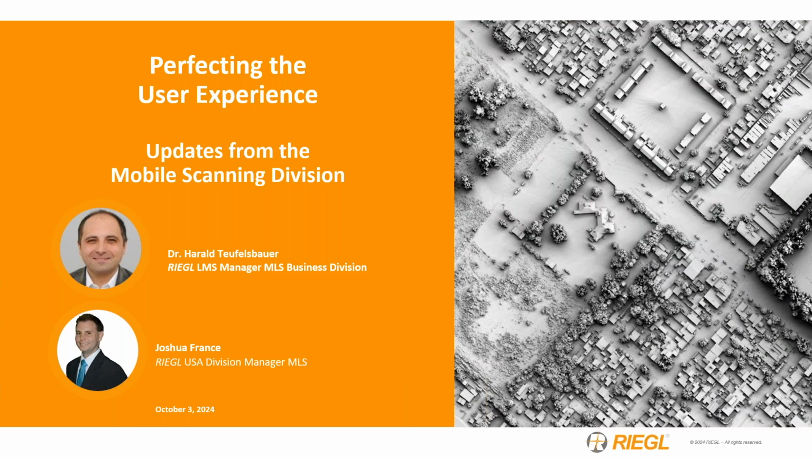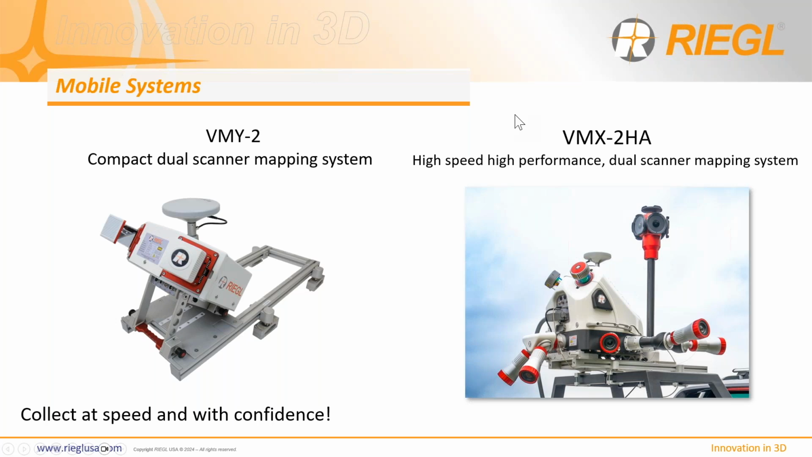So let's get started. So just a quick showcase here of our two dual scanner systems. We have our VMX2HA that comes with many, many camera options, 9 in total, in fact, and the VMY2, which is a lighter weight compact system that supports some camera systems, but not all of the same cameras that the VMX does. Although now we have an ability to mix and match cameras between the two. So a great two scanner solution here.